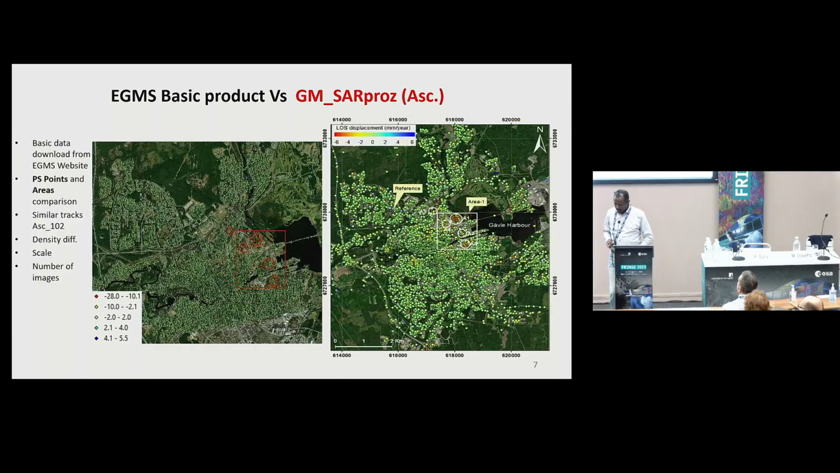Then for the comparison with the EGMS, we start firstly by comparing the SARPROZ result in the ascending geometry. Here we start by downloading the data, because we don't usually have it. We download the data and plot it using a GIS tool.